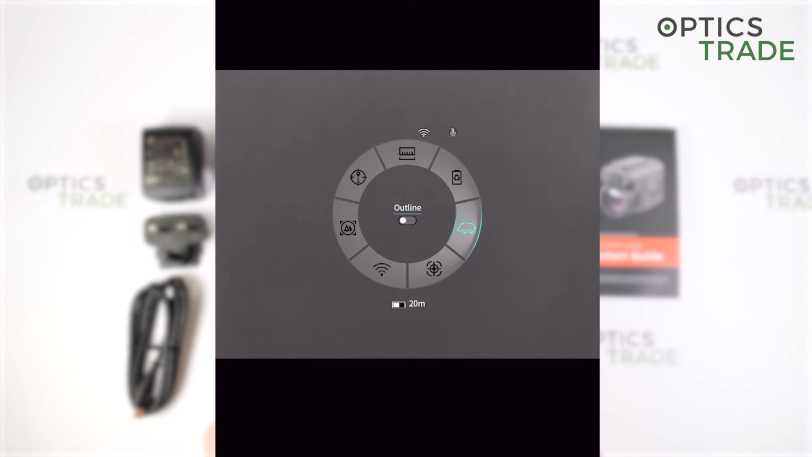The next one is hot track, so it tracks the hottest point in your display with an X. The next one is the Wi-Fi, which is with 2.4 or 5 gigahertz. 2.4 is for the older devices which do not feature yet 5 gigahertz, so you still can connect the device to them, and with 5 gigahertz the connection is much faster and it also operates much smoother.